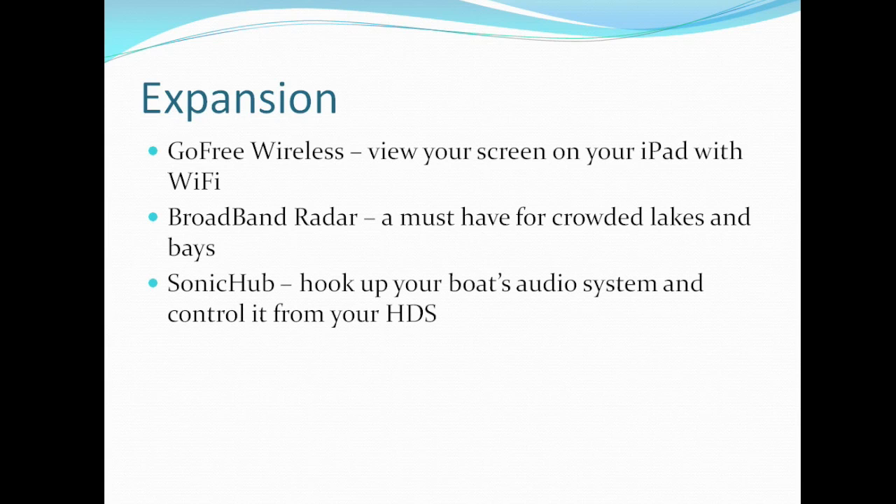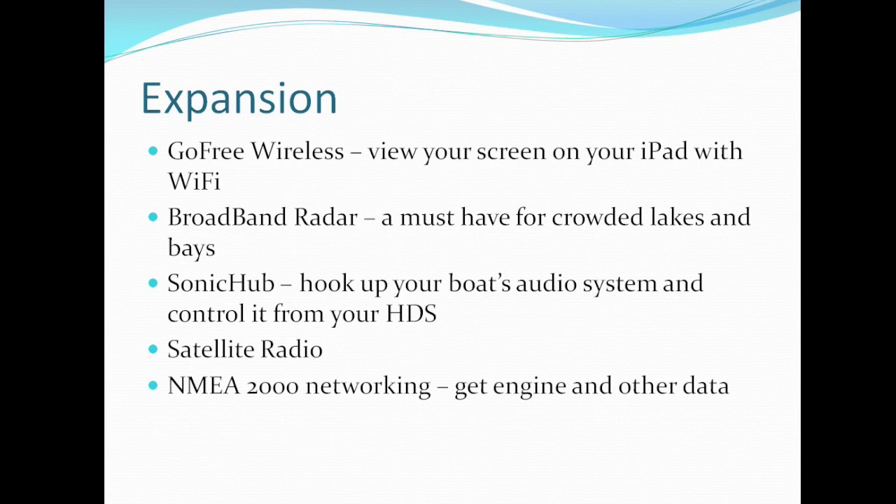Also, there's the Sonic Hub system by Lowrance. You can hook up your boat's audio system and control it from your HDS unit. There's also expansion for satellite radio. And there's NMEA 2000 networking, where you can network one unit to another unit. You can also get engine data and fuel data, and you can see all of that on the HDS-7 screen. Finally, you can also hook up your VHF or AIS radio and control that from the HDS-7 screen itself.